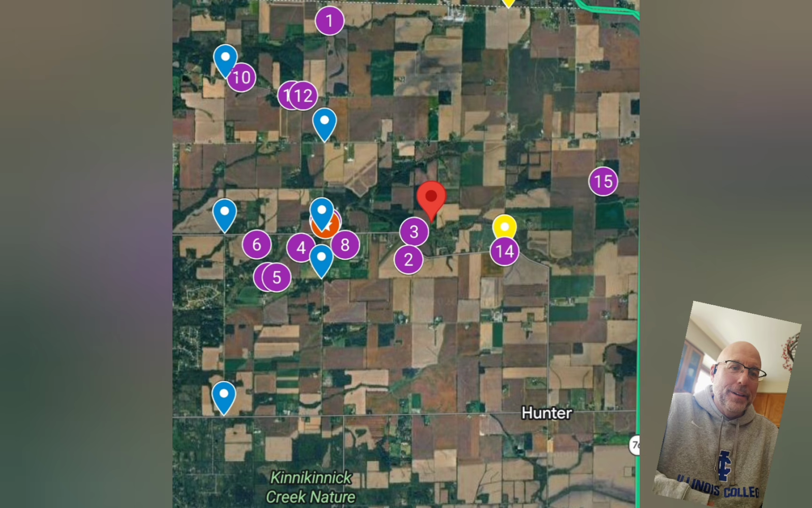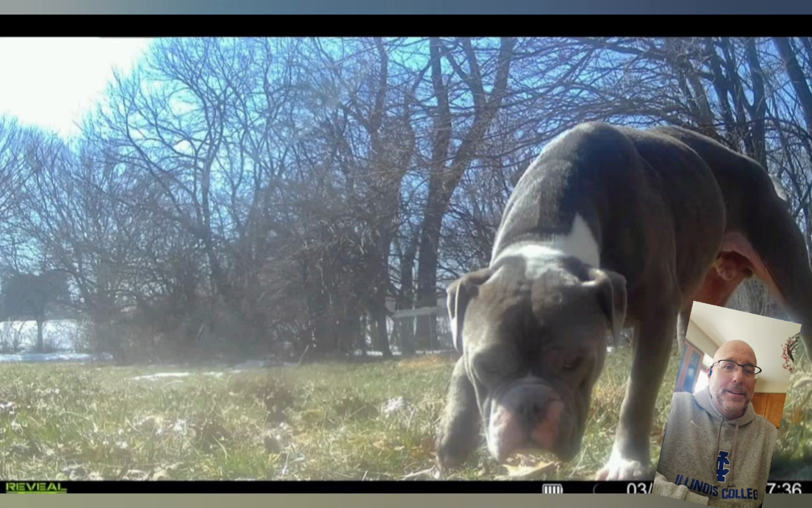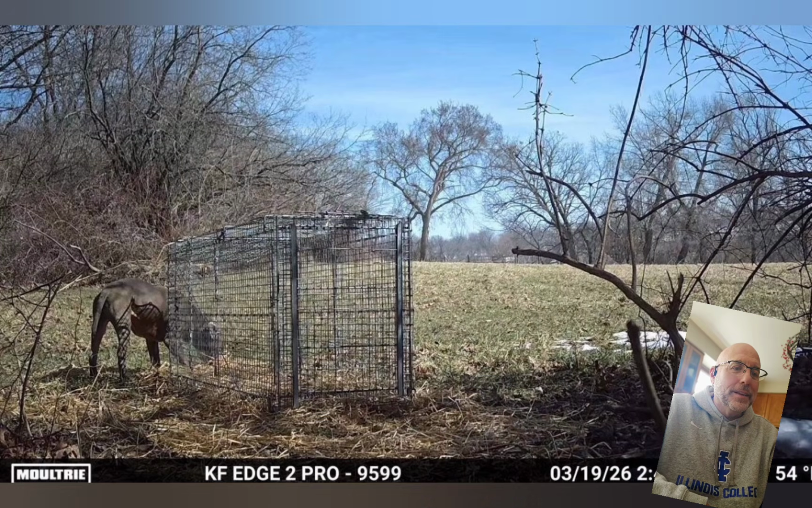Here's the map. The red pin is where we found Tiny. I was flying by pin 15 on the night that I found Tiny, and the next day at 2:37 with that trap set, Tiny showed up to the area, first smelling around and smelling by the front of the trap, and then of course wanting to get into the back of the trap but not walk into the trap.